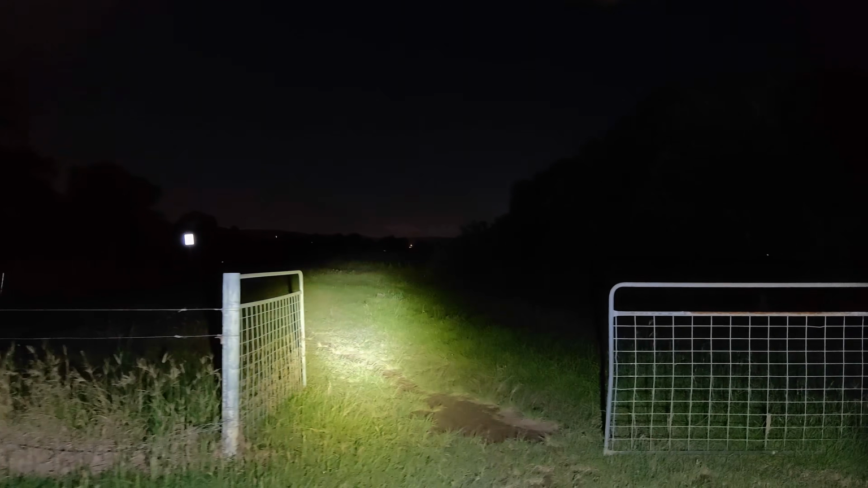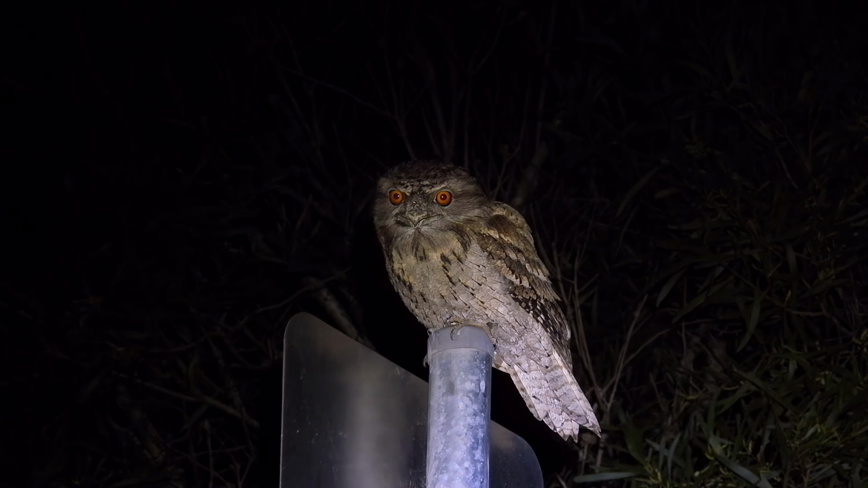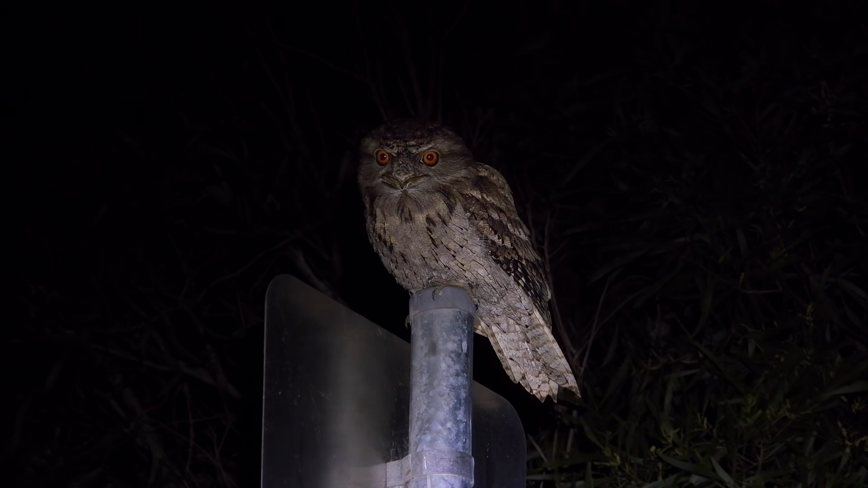Okay, we've arrived at Willie Wagtail Way. Let's have another scan. There's something on this fence. Here's another tawny frogmouth. They're actually much easier to find at night compared to the daytime. This is the 8th one I've seen tonight.